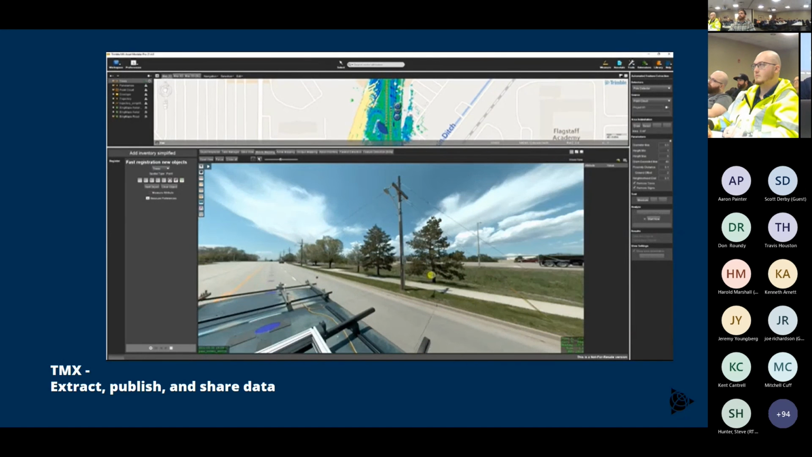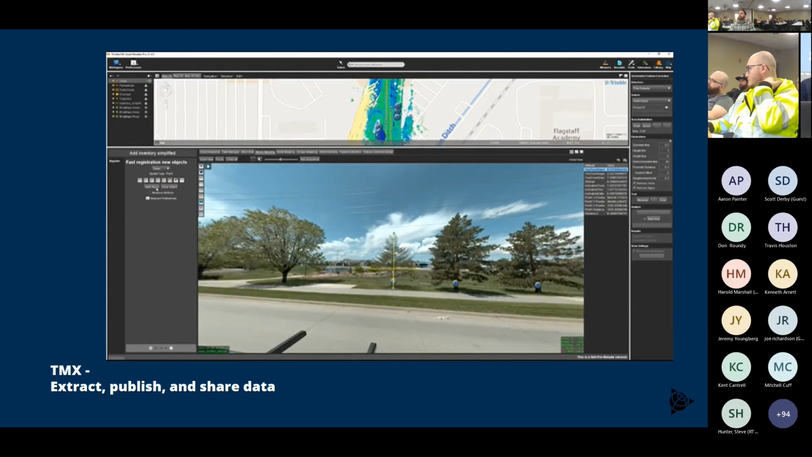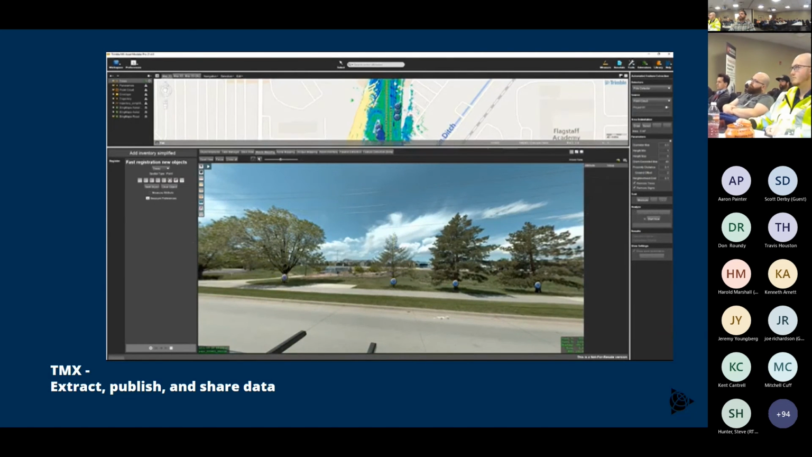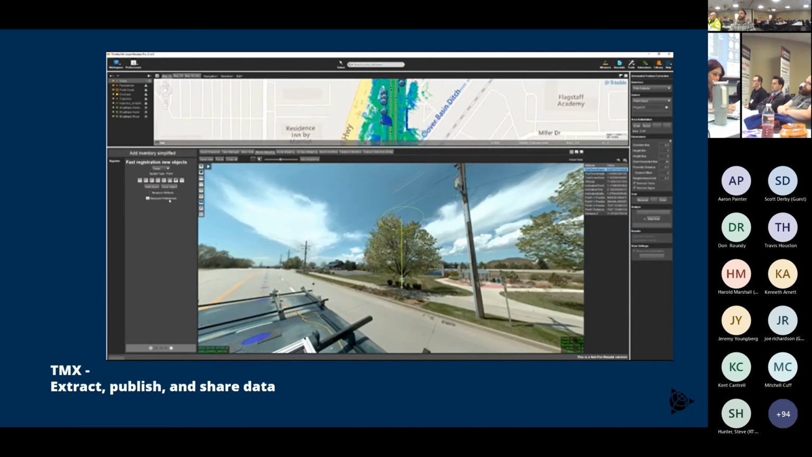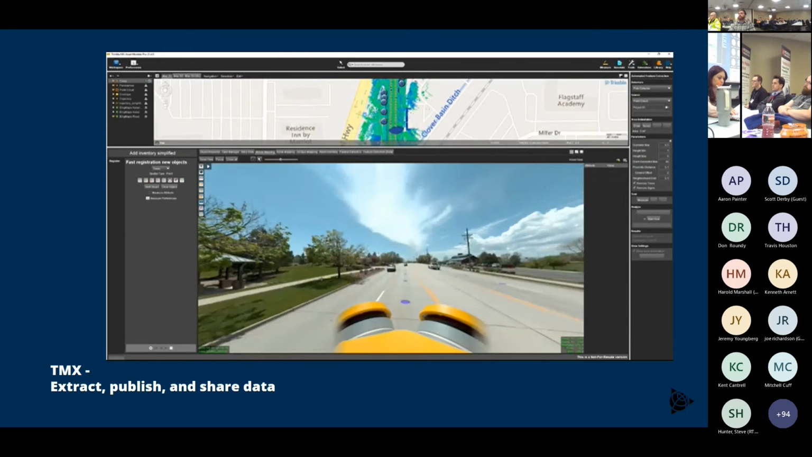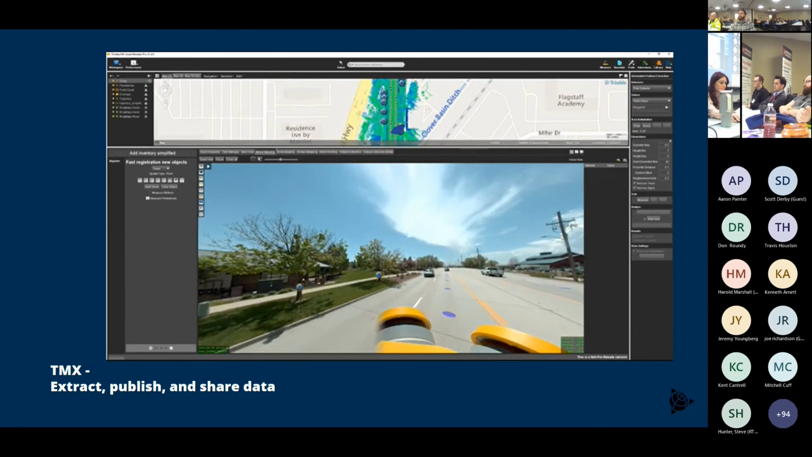We have some customers that like to use TMX for some of these uses. We have some customers that like to use TBC. I just like to highlight both techniques. They work in a bit more of an image-oriented workflow, so they focus their workflow on using the 360 image to navigate through your project and go through and extract everything.